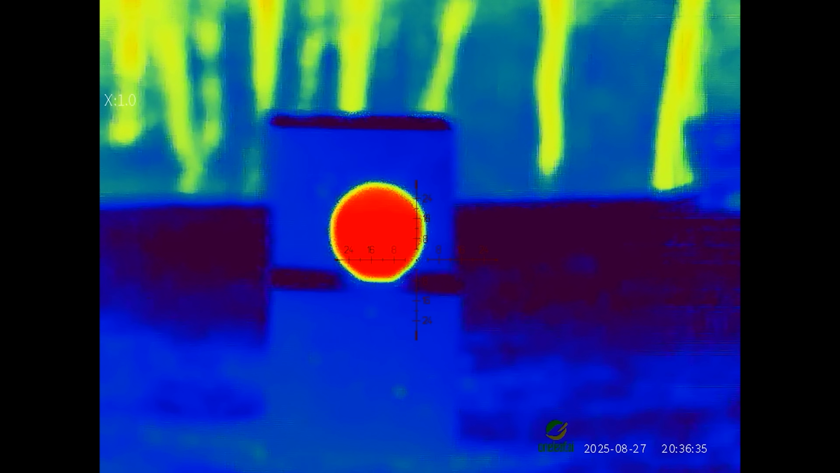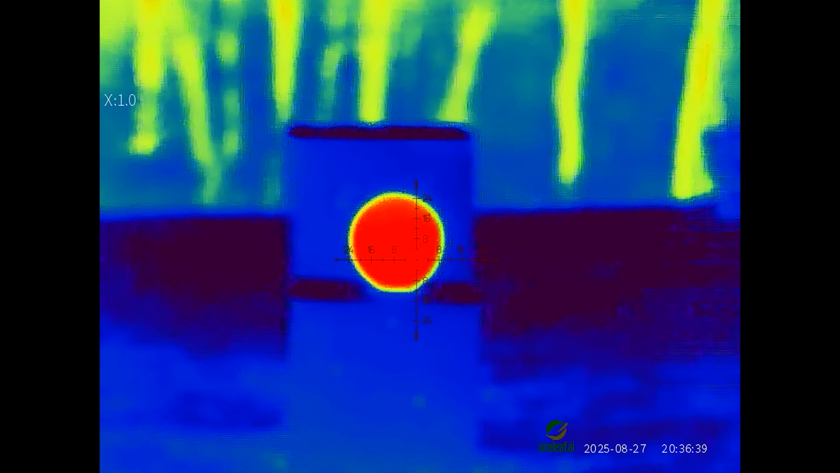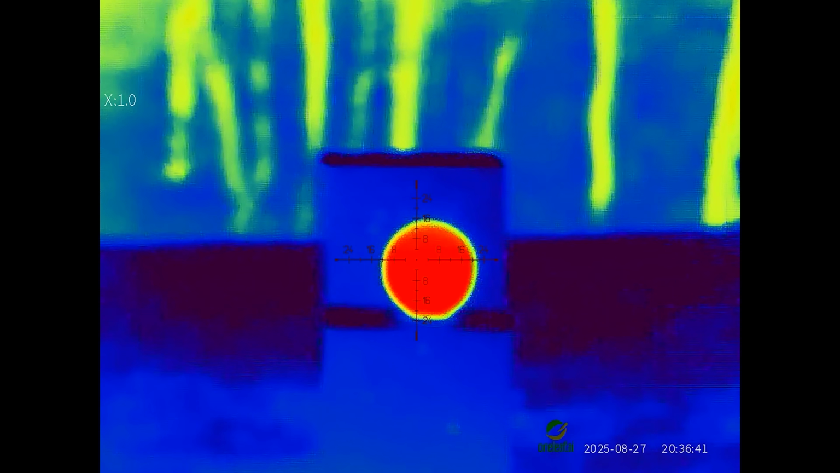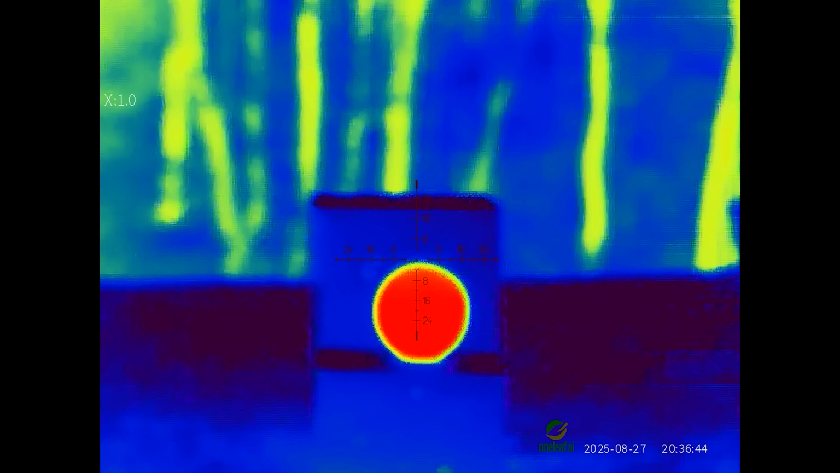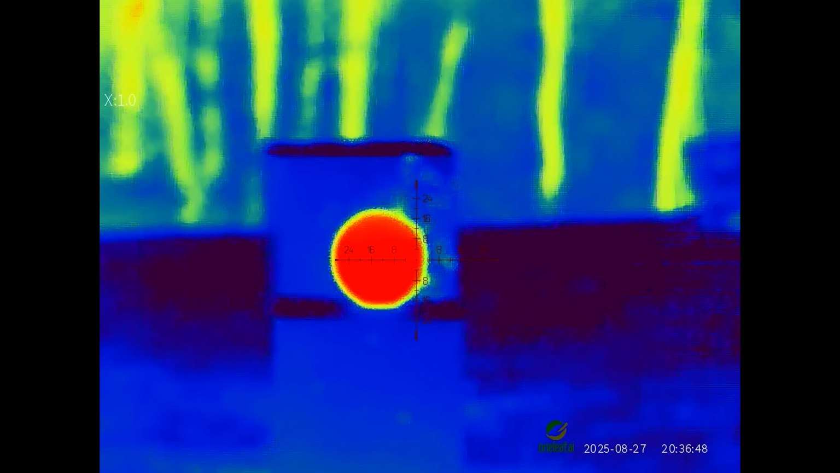Genevieve, I'm going to move the safety off. Are you ready? Are you ready? Here it goes. Oh boy. And I know what we're doing. Boom! I saw some juice. I saw some juice. Let's get some lights on the situation.